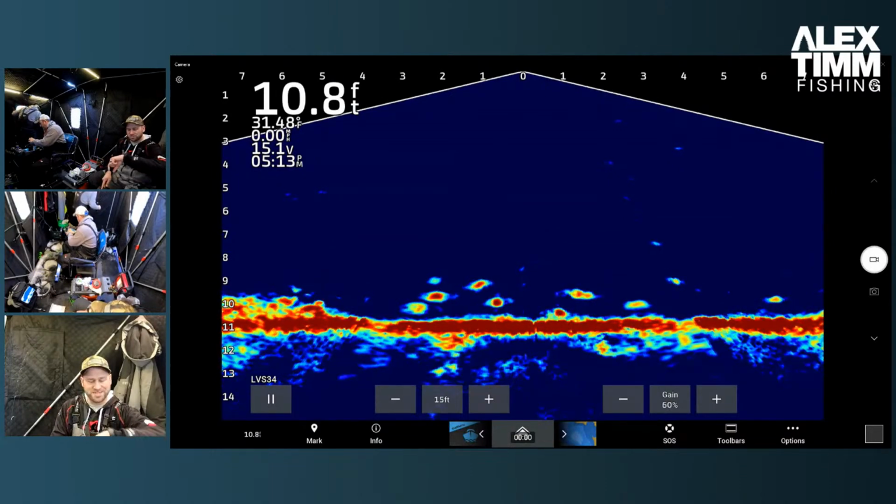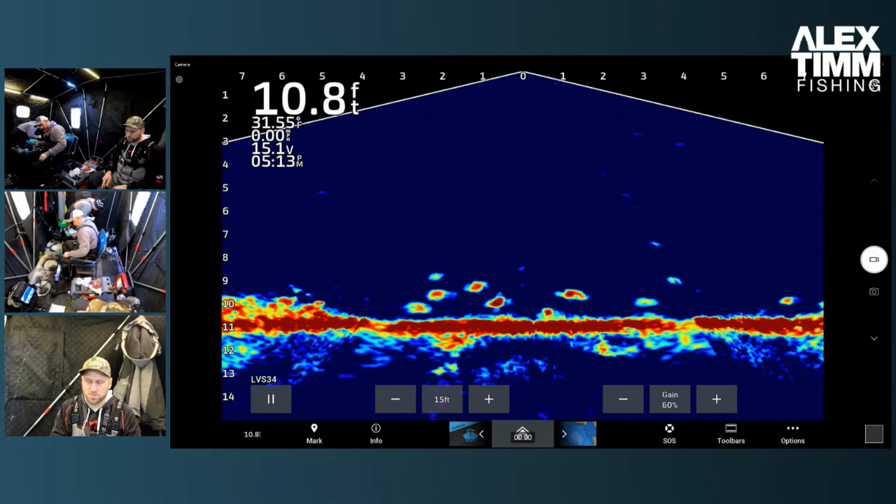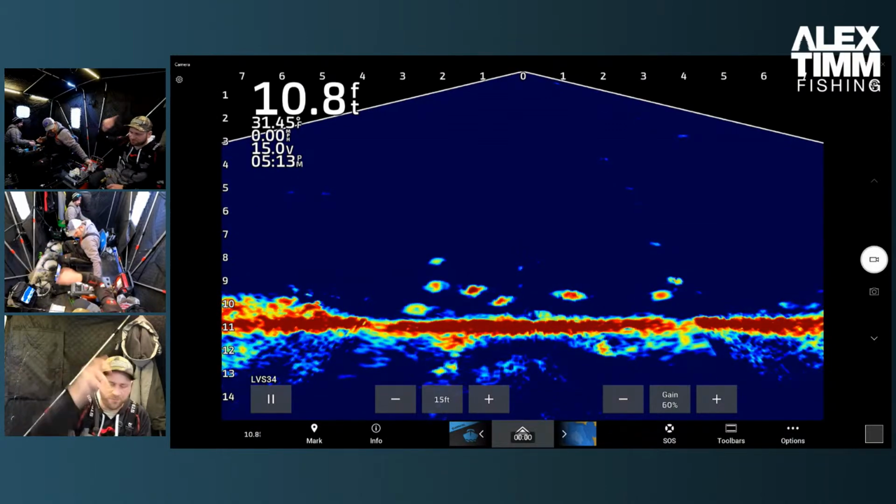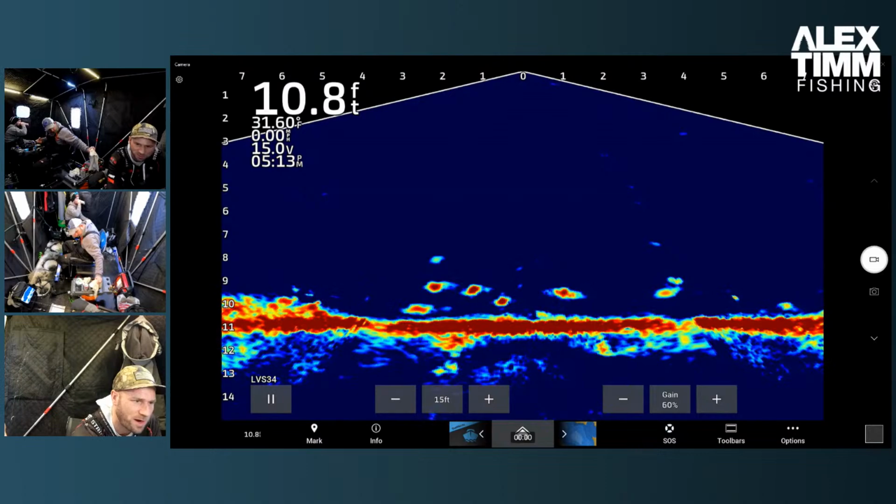All right, sun officially set 2 minutes ago. So we're hunting the crappie, right? We're hopefully getting into him here. We should see him start kind of floating through and darting in. That's usually what crappie will do.